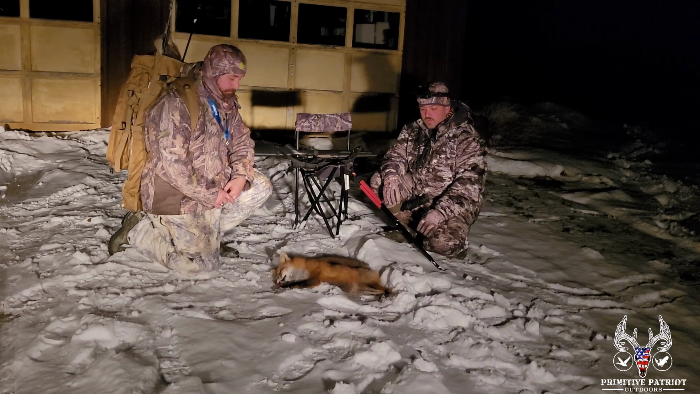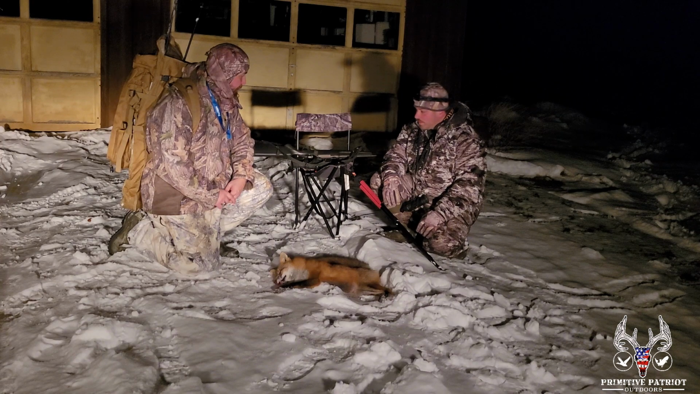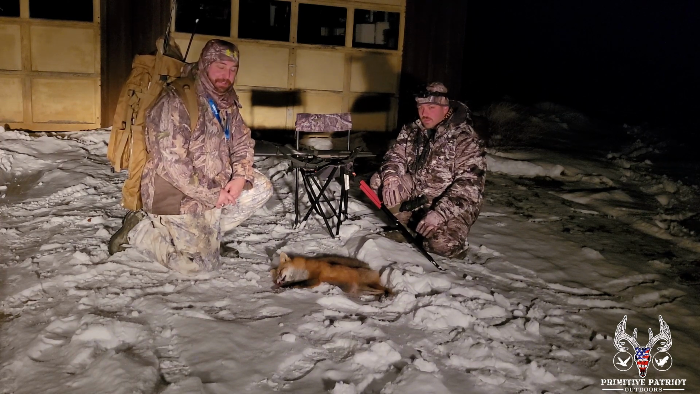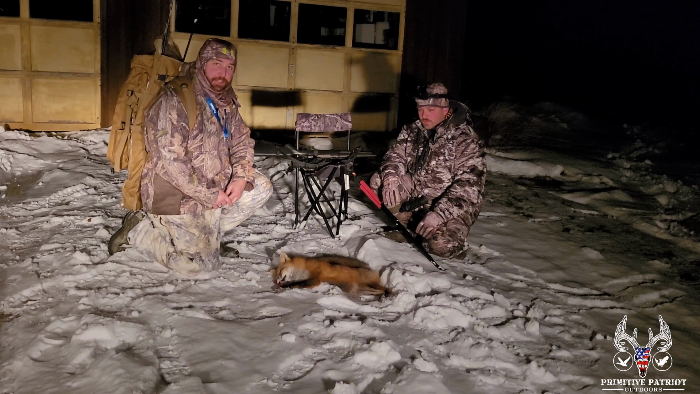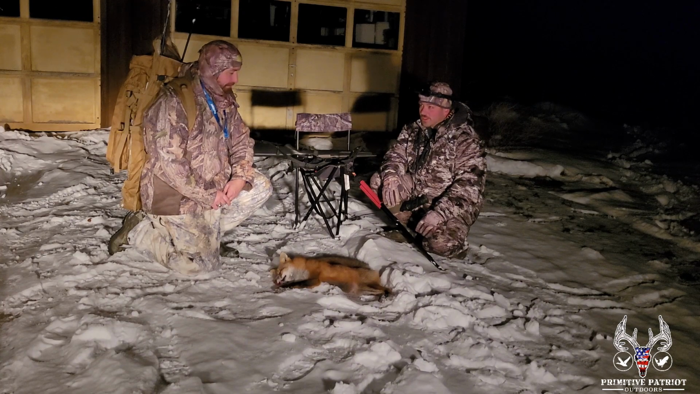And unfortunately, we had some gear malfunctions over here. But luckily, that's why you have 2 guys out there. So when one goes down, the other one can back the other guy up, and made a 150-yard shot. And we're going home with fur in the truck. So let's go out and see if we can get some more. What do you say? I say let's go get some more. Let's do it.